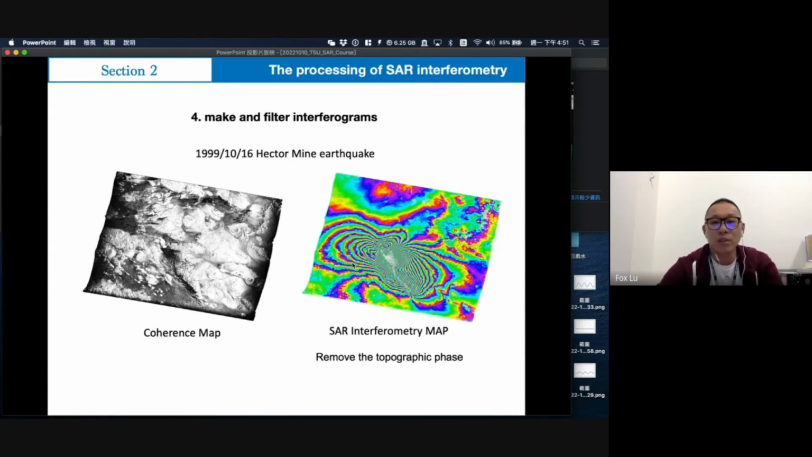But how much filtering, or how strong the filter should be, needs to be discussed, because it depends on your original interferometry. If we can do a quite good filter for your interferometry, it will help you unwrap the interferometry better. If you don't use the filter, it will make unwrapping difficult.